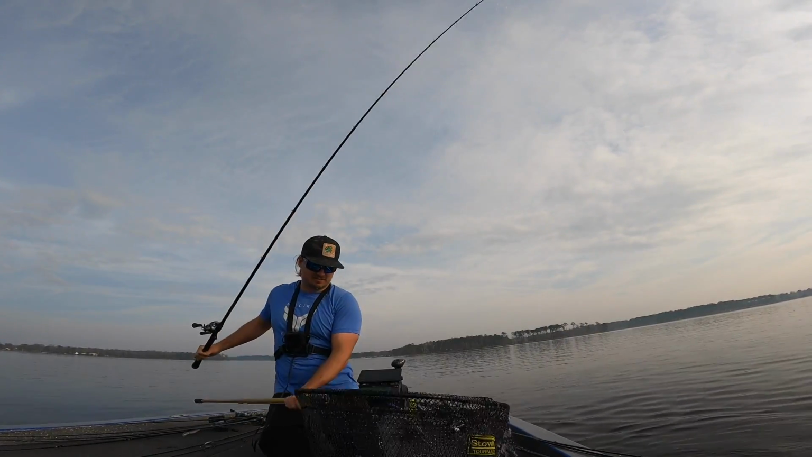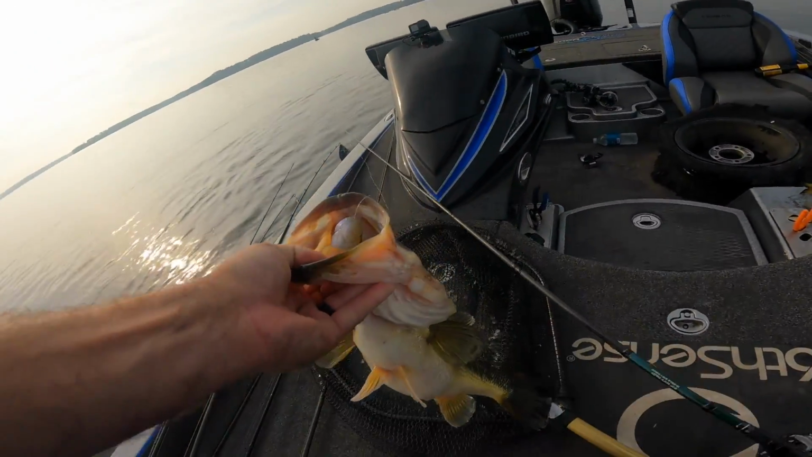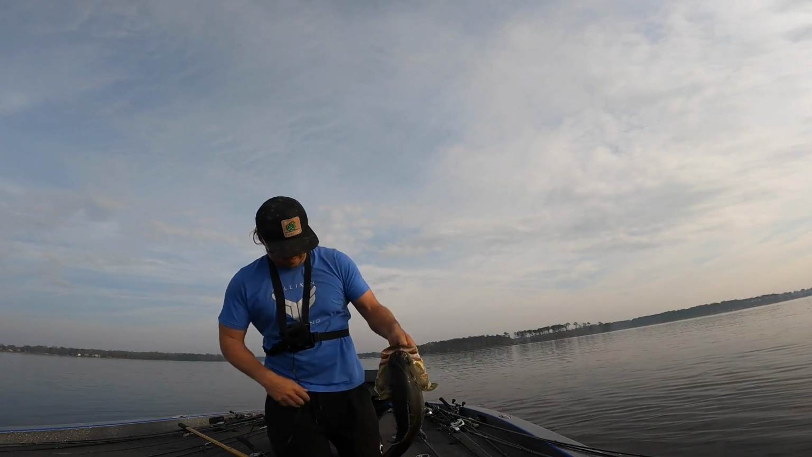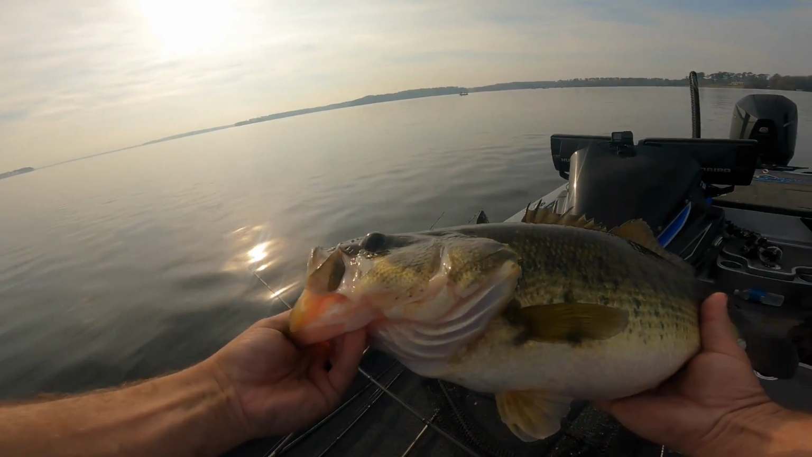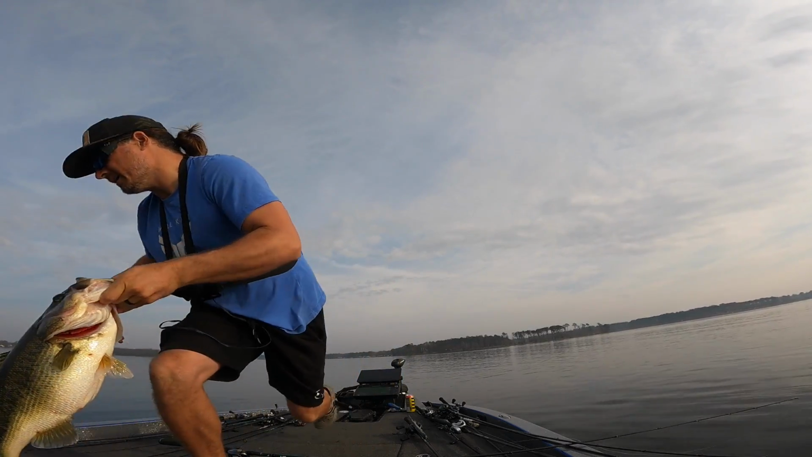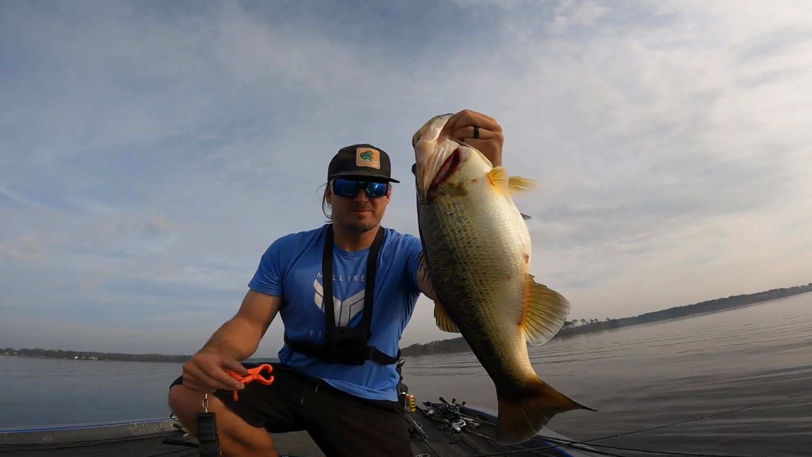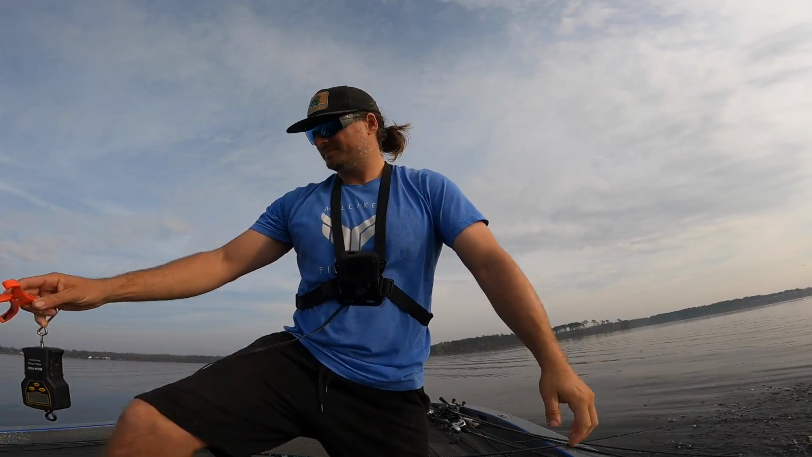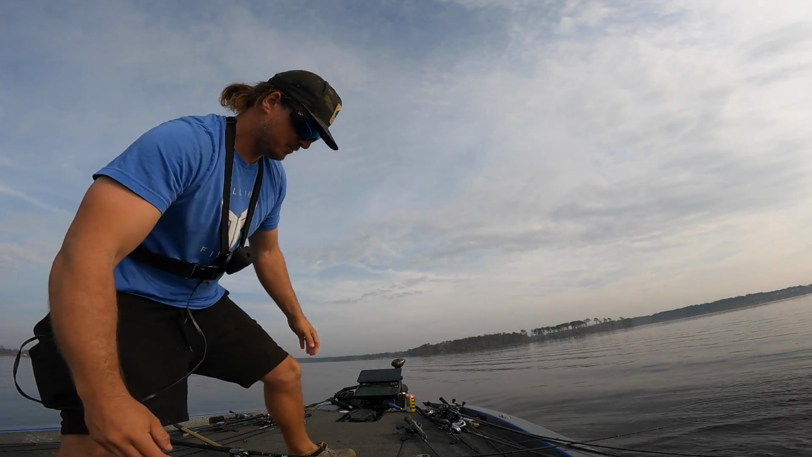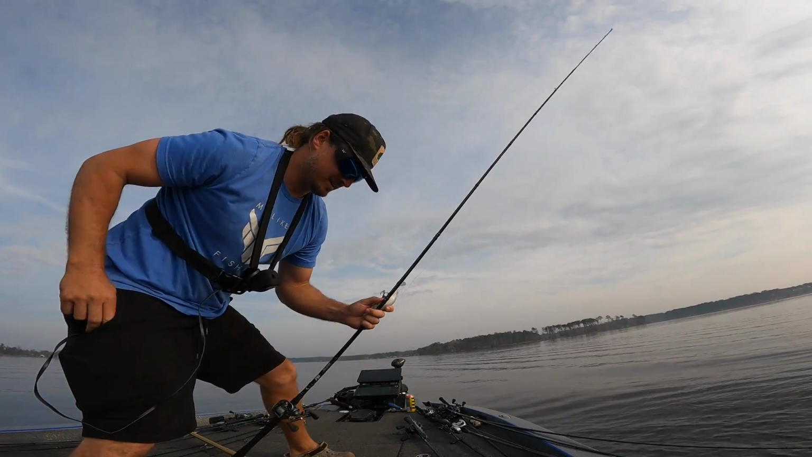Where's that line through? In his grill. Damn, that's nuts. Look how fat that fish is. That's incredible. Beautiful, probably. I don't know, let's throw on the scale quick. 8.5. That wasn't even one of the big ones. Crazy. Get it back. Sick. 2 8-pounders. Hopefully you guys saw some of that on the footage.